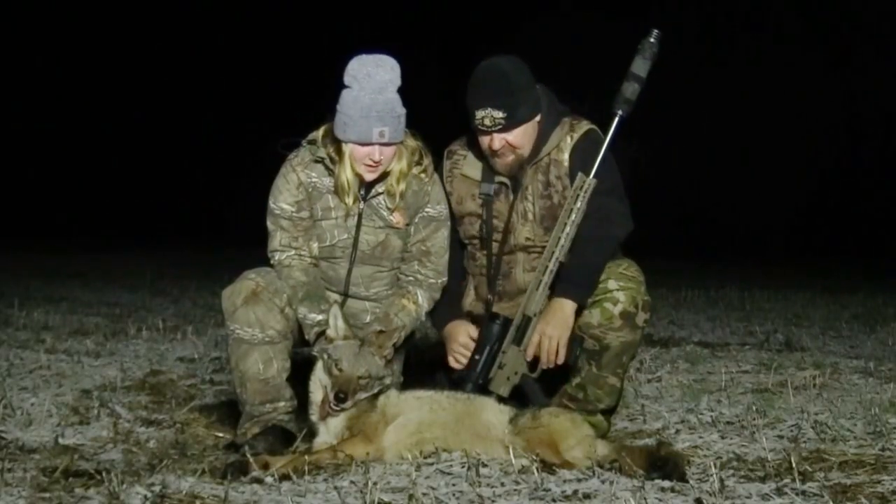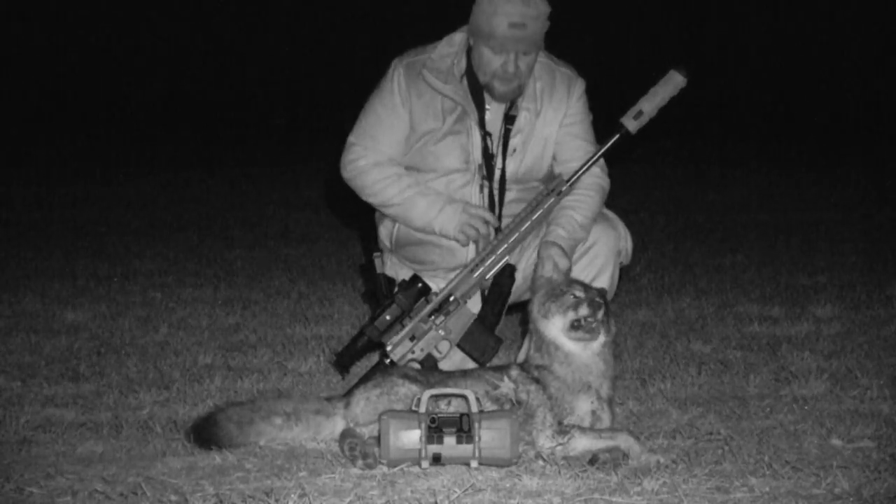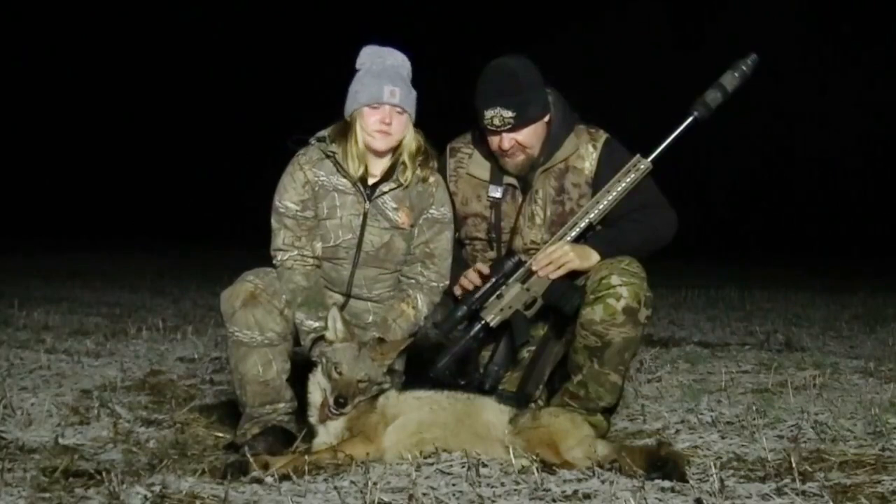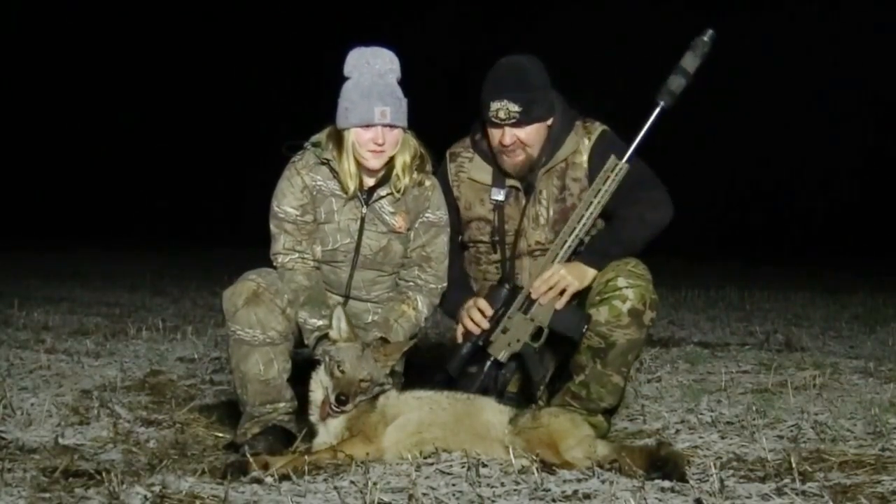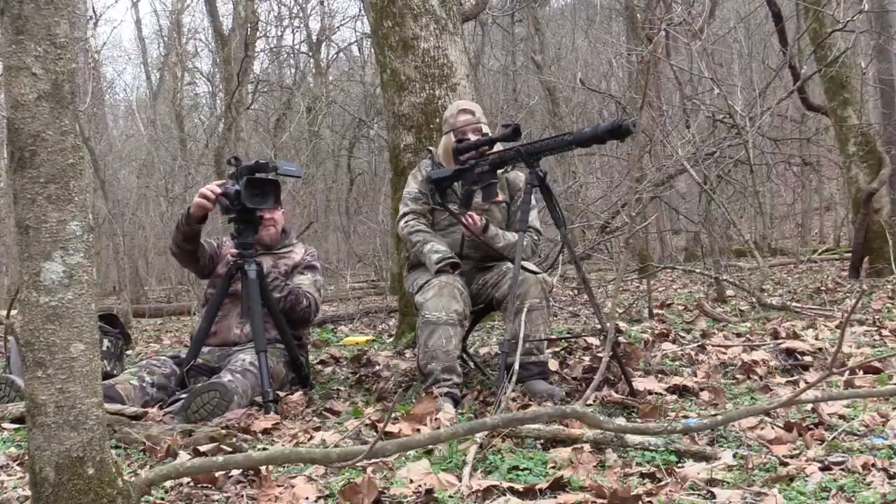This is the weapon that I put together for her recently, and I've been using it. I've been drawing a little blood on it. I killed a coyote and I killed a fox with it. I've done several things to this weapon. I got it from my buddy Medlock, and she has been out how many times? How many stands did we do today? 3, 2, 3 stands. We did 3 daytime stands today dry.